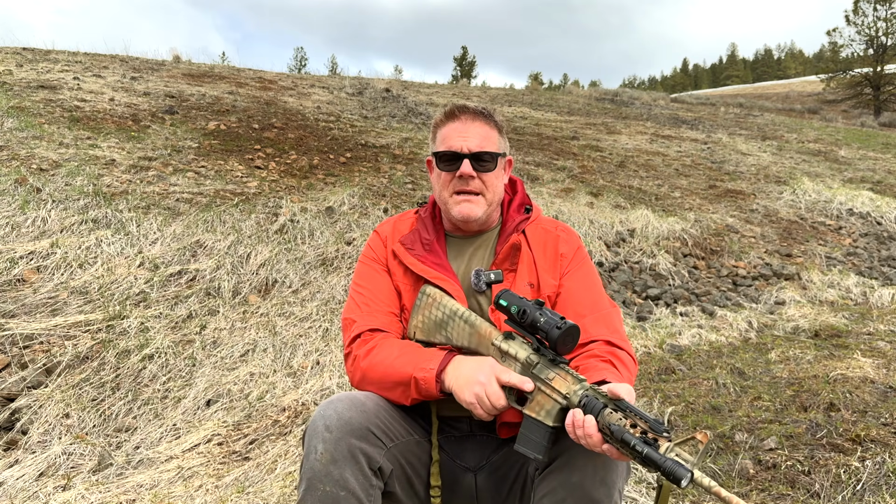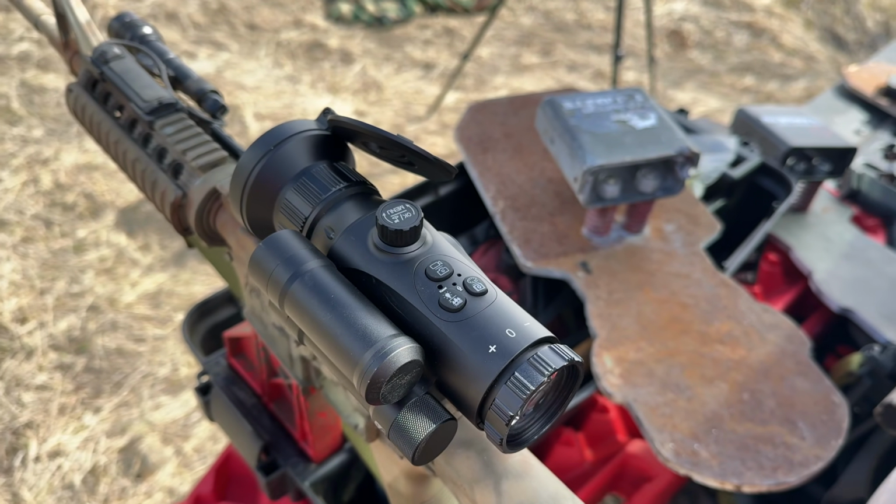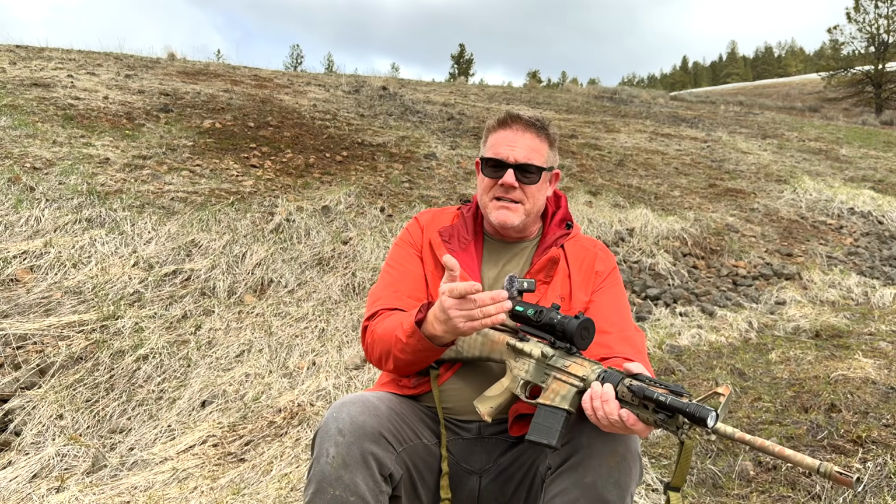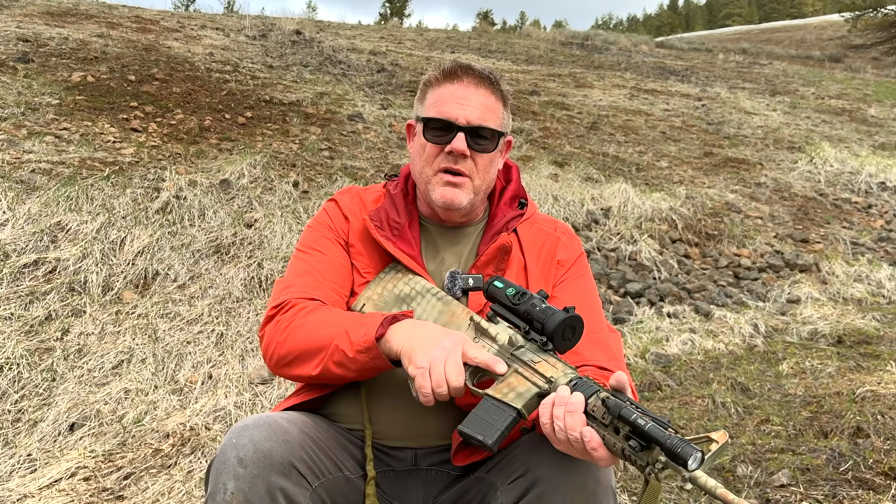OneLeaf sent me the Mars MT1000 with two lenses. I believe when you order yours, you're going to get your choice of 35mm or 50mm, and of course you can add the other lens. I have attached the 50mm on here today, and this is the one we are going to test this out with.